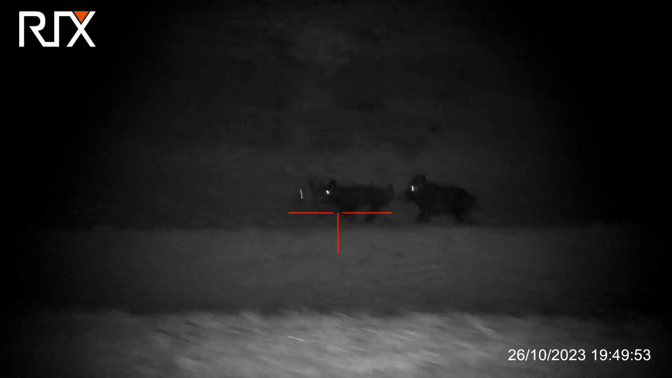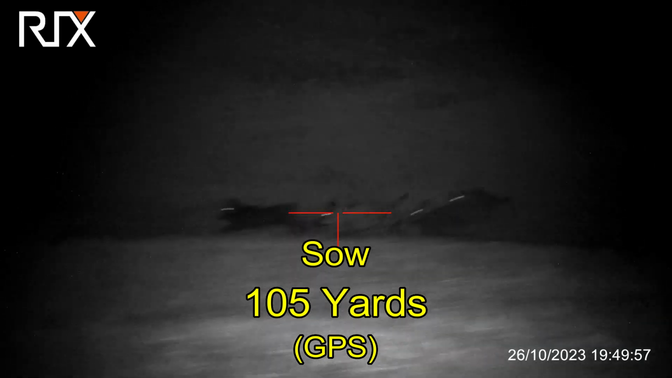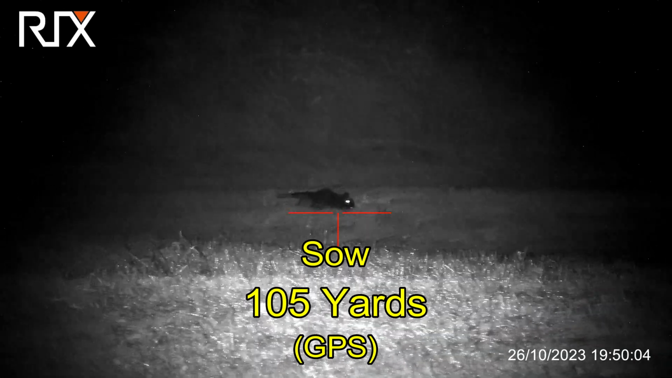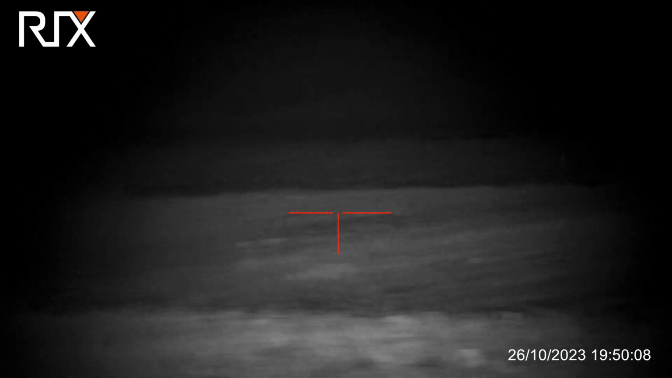And I blew those 2 shots. Both of those were too low. Nice connect there. Another connect as the hog runs off property. And a finishing shot puts the lights out on that one.